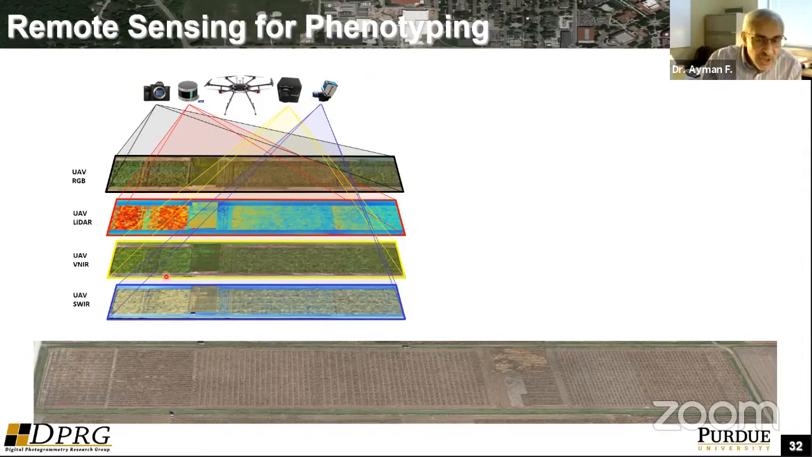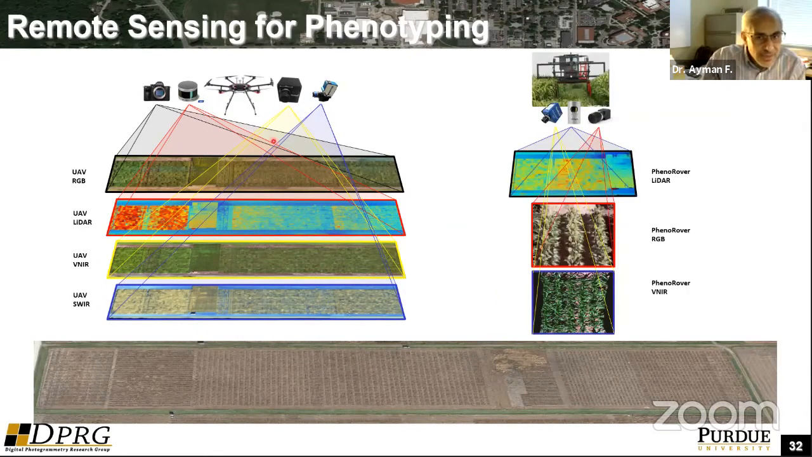And from a collection of all these sensors, you have synergistic information about the plants that allows you to derive important information about the behavior of the plant as a result of the varieties of the gene sequences or gene manipulation.